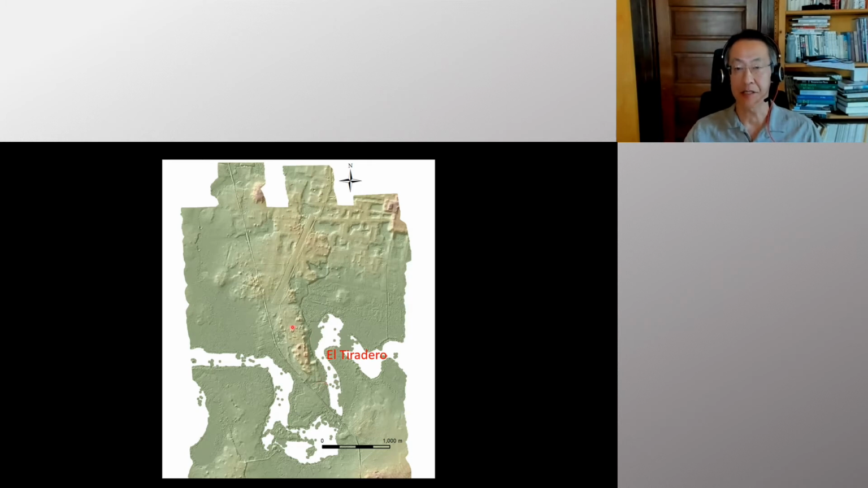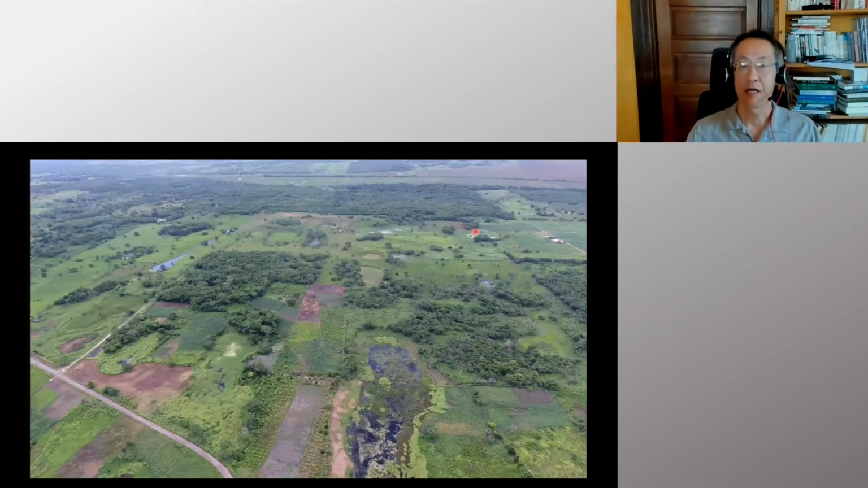But the interesting thing was what we found in the northern edge of this LiDAR. You can see there's some huge landscape modification. So this is the aerial view of the area. You can see there are lots of those ponds. We wondered about it. And in the back, this is the part that was covered by LiDAR, just this part. So we walked around looking at this LiDAR, but you still cannot quite get the entire picture of the site because it's so huge.